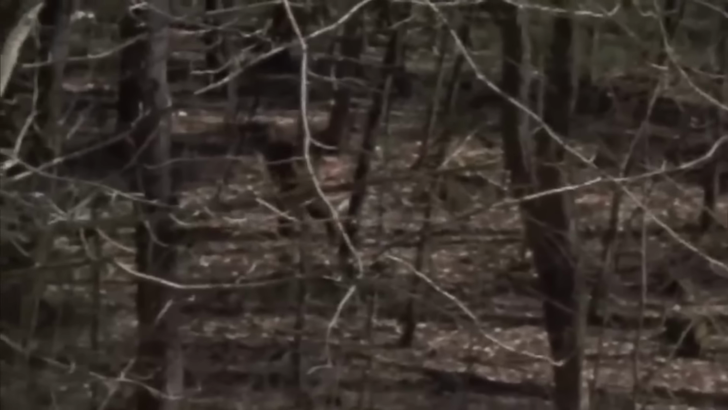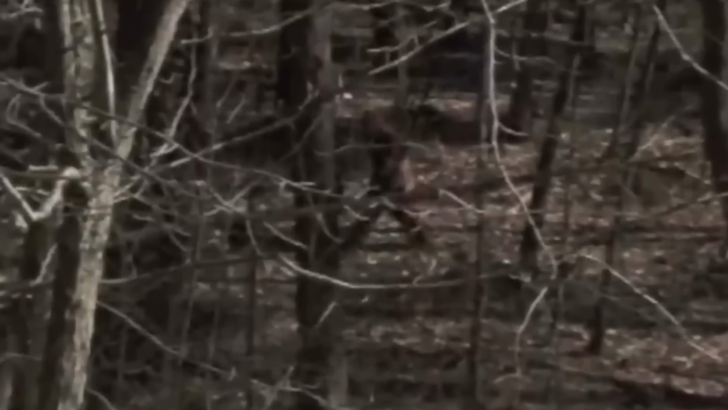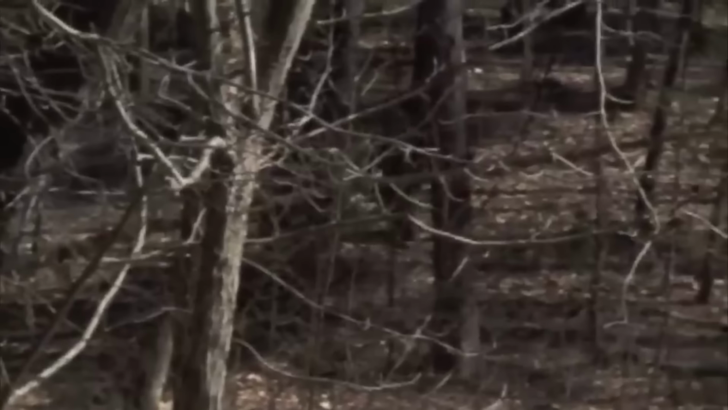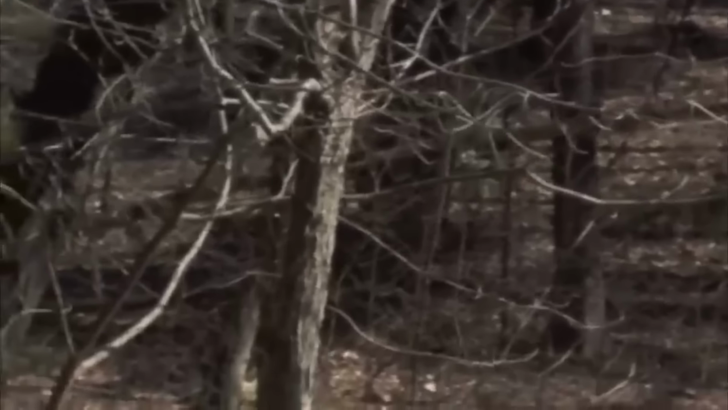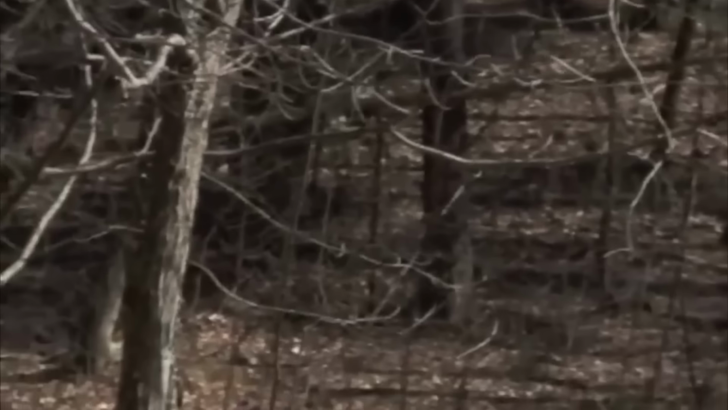The Bigfoot is casually strolling through the woods without any worries. Appearance-wise, this creature has a massive body frame with really big legs, and its walking posture is humanoid, although a bit too much. To me, this video looks kind of fake, because after a few seconds, the Bigfoot starts walking strangely. And I think it was a person in a Bigfoot costume doing a skit, and the camera person was in on it.